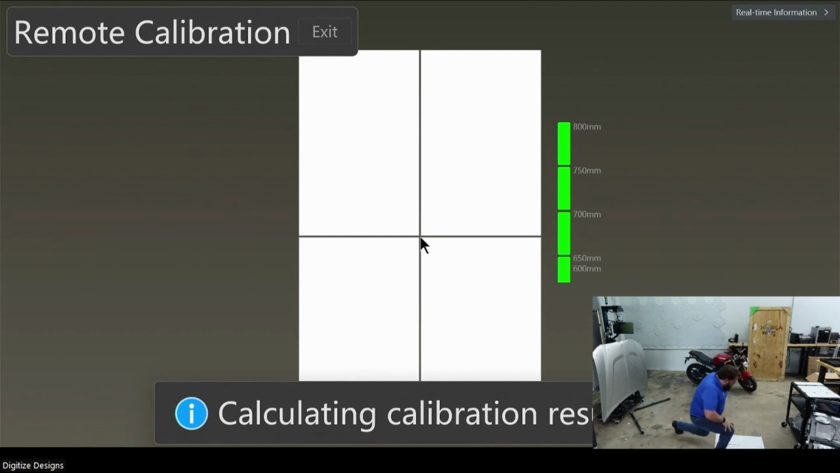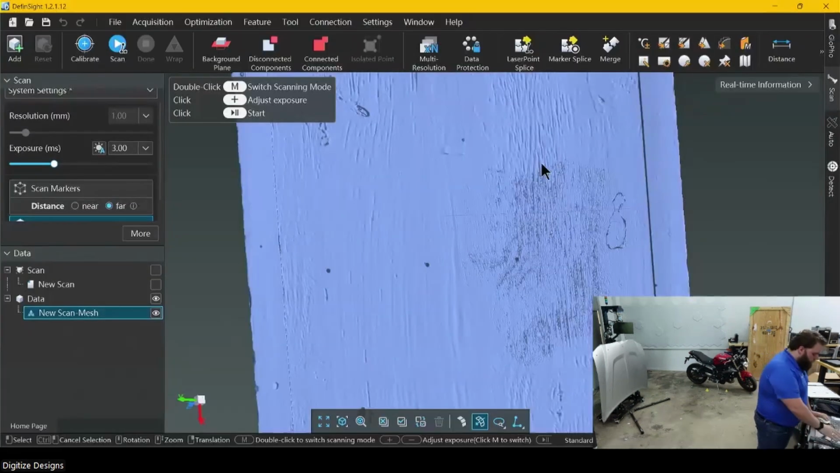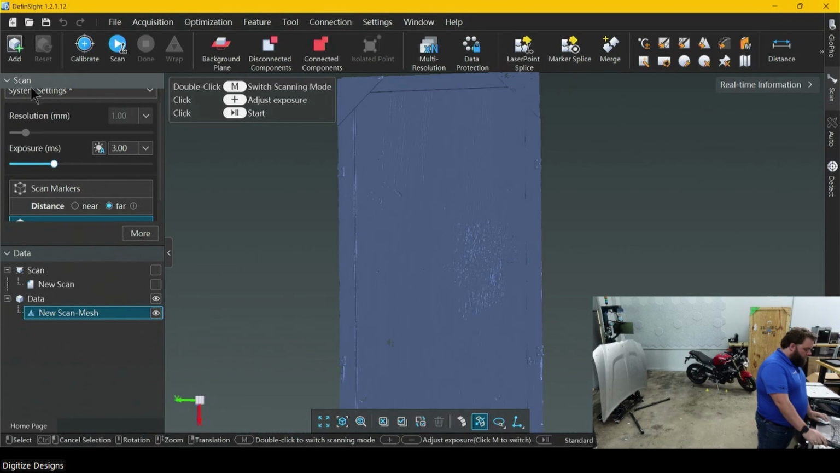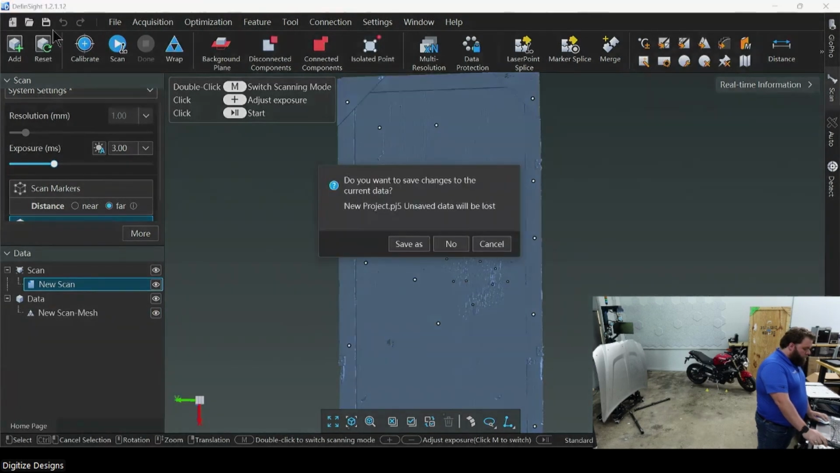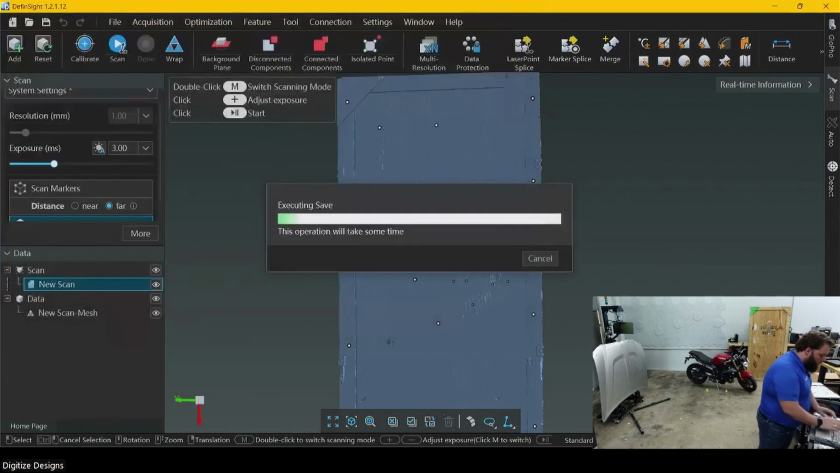And then I'll pull one of these scans into something to show you what you might do with some of the data stream. I'm not sure if I saved off that hood or not.